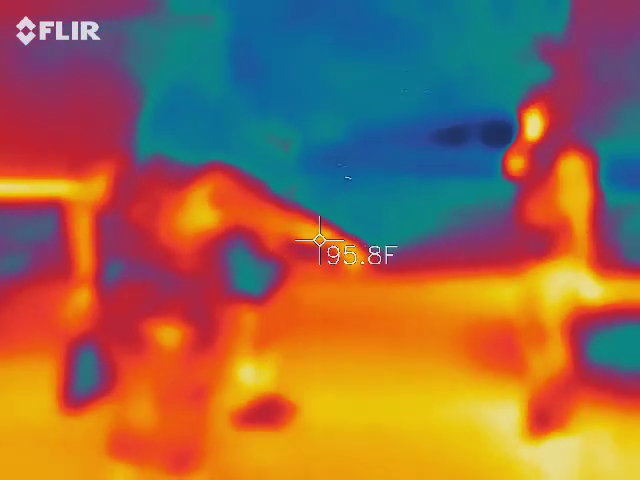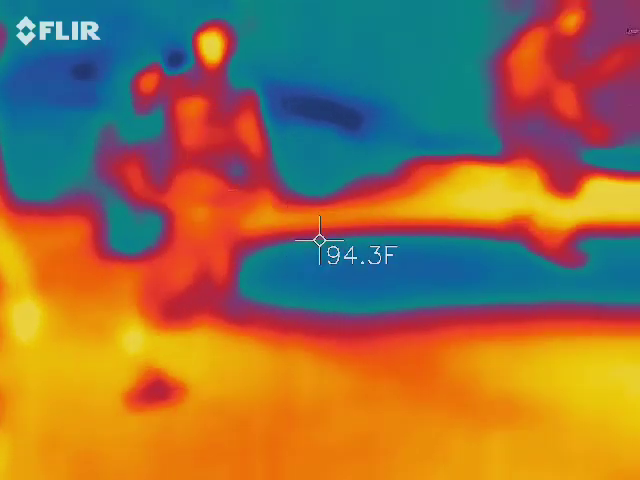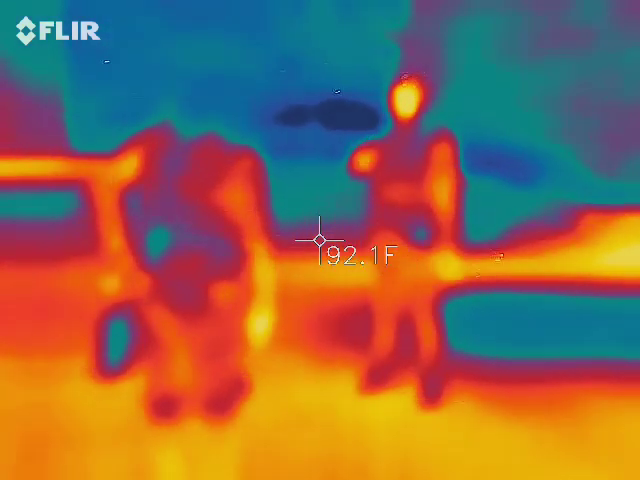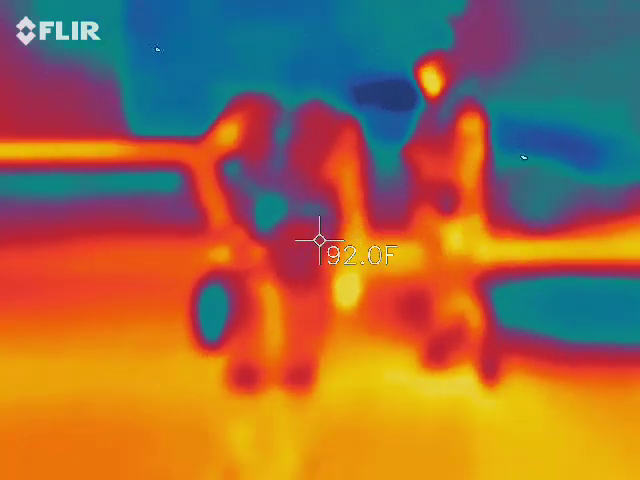Right. We want to see cooler things. We just want to see a cooler shadow. This is a sewer line. There's no electrical wires. Please hold on. See that spot right there? Oh, that's our first.